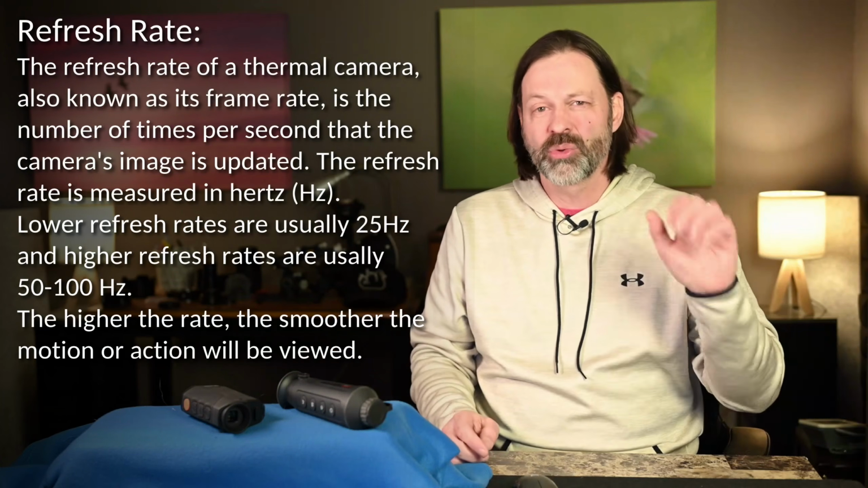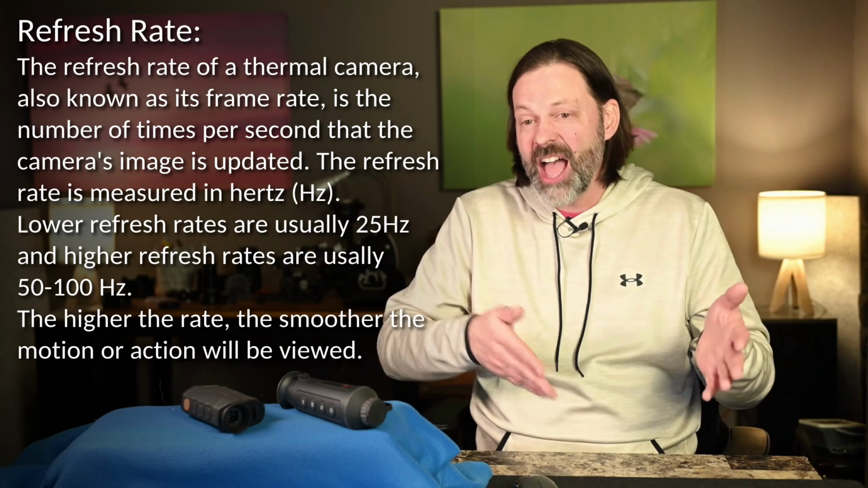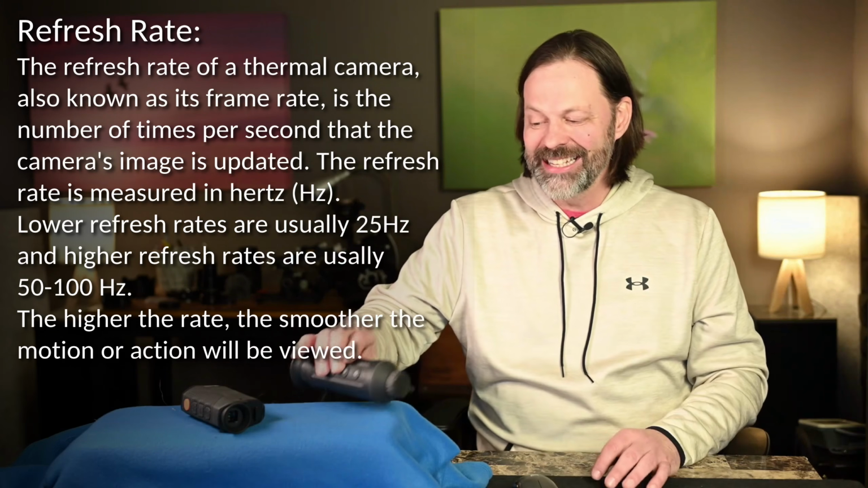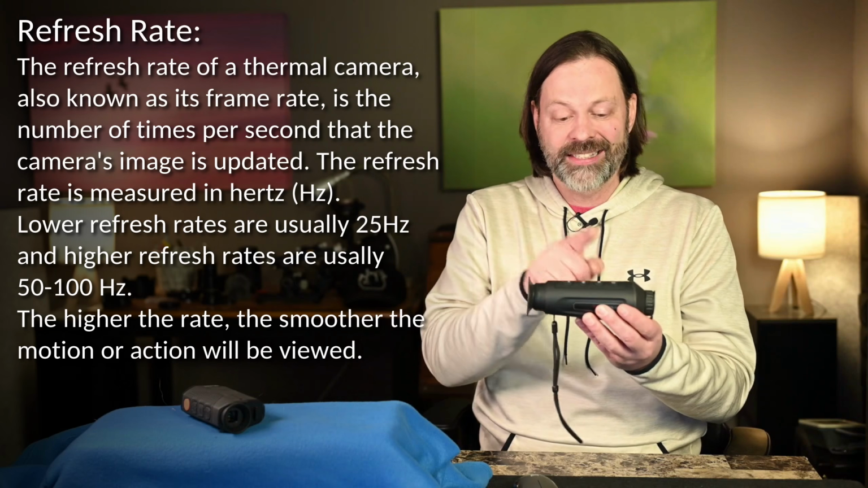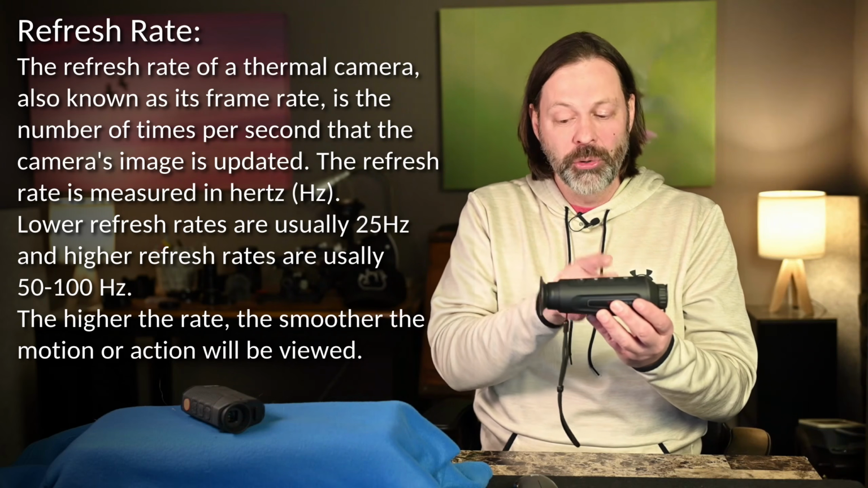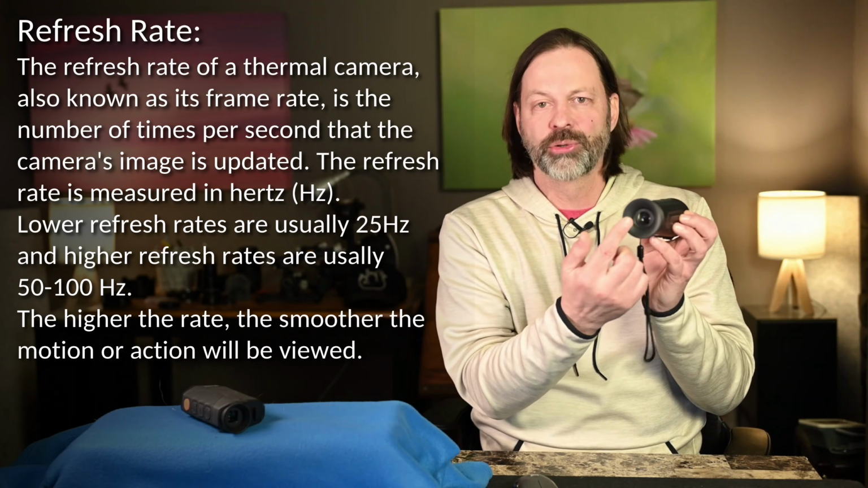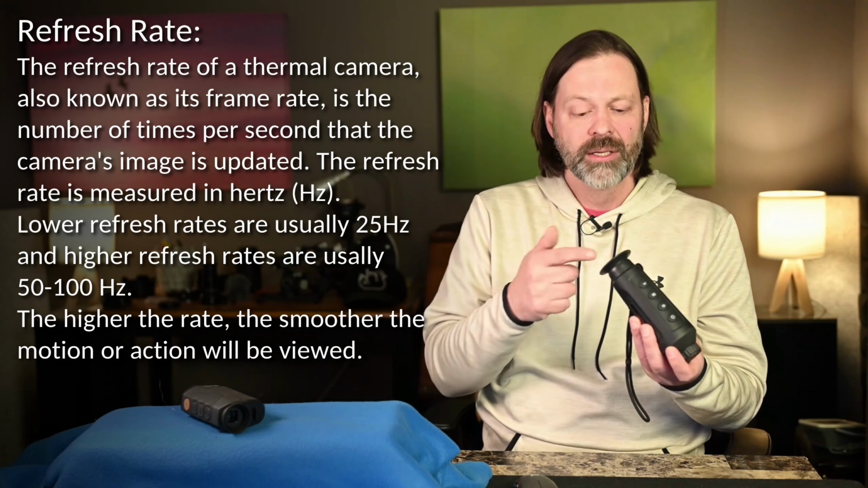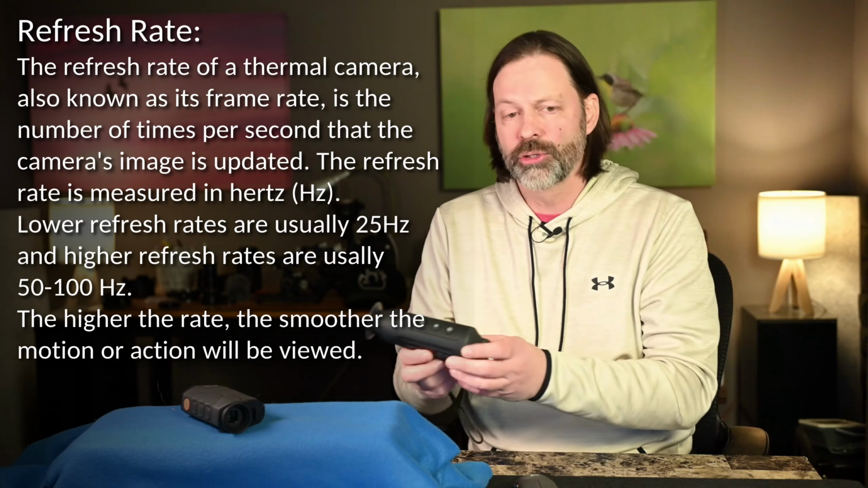Now there's a couple more things in here. I talk about refresh rate, that's measured in hertz. We see this with monitors and TVs. Just know that the faster your refresh rate, the higher the number, the smoother the action is. It's important to understand that inside of this, there's a sensor. We talked about the resolution. That sensor is going to be viewed through a little tiny TV that's back here. It's a little digital display. That digital display is where that refresh rate comes in. So that display, just like a TV, will be smoother the higher your refresh rate.